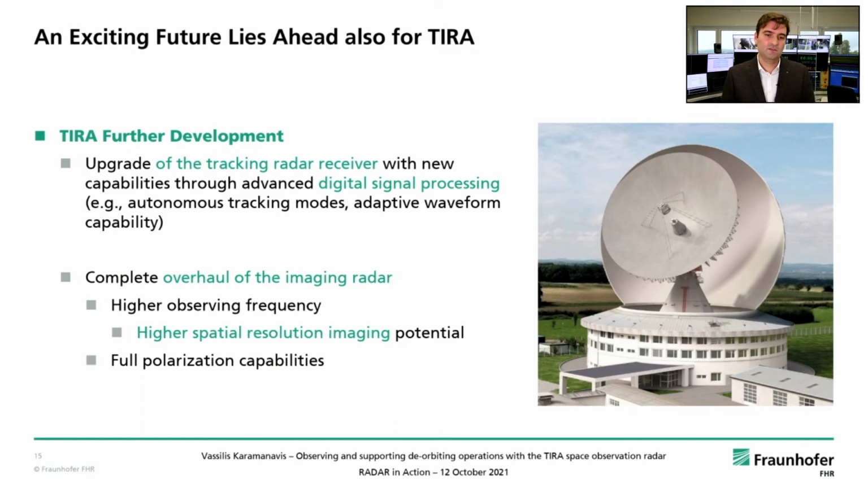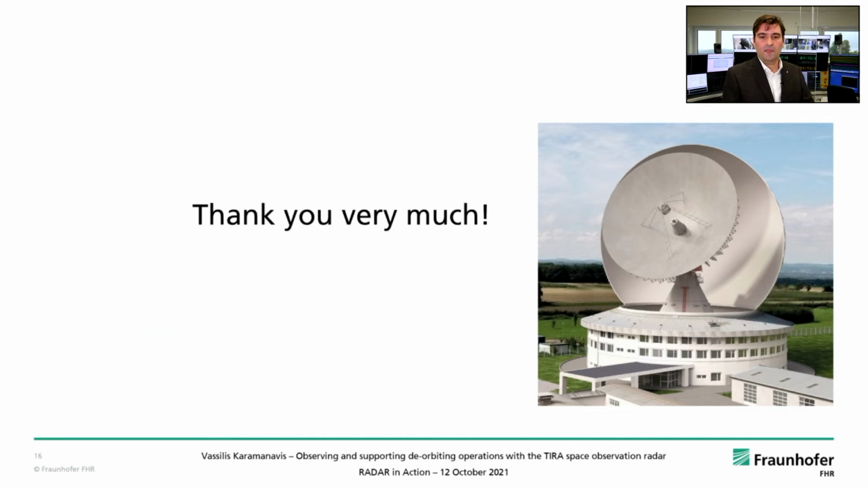And the second very important target is the complete overhaul of the imaging radar, going to higher observing frequency, thus having the potential of higher spatial resolution imaging, and also taking advantage of full polarization capabilities. With this, I would like to thank you so very much, and I'm ready for some questions.